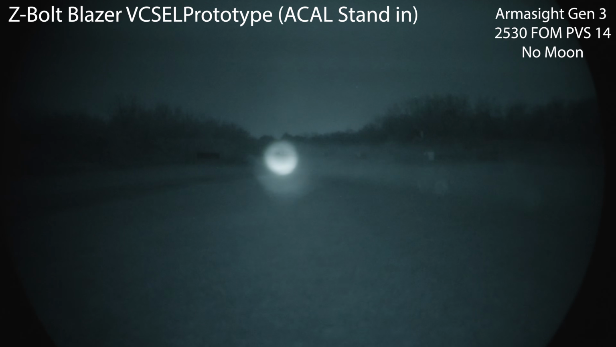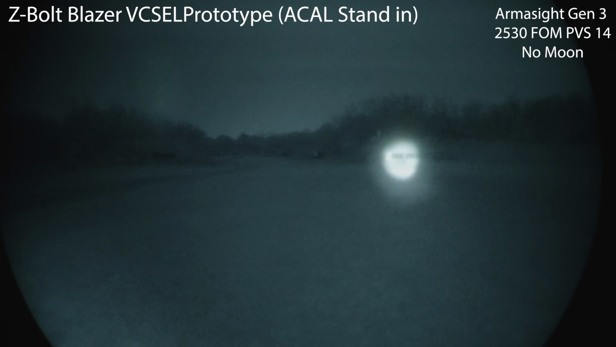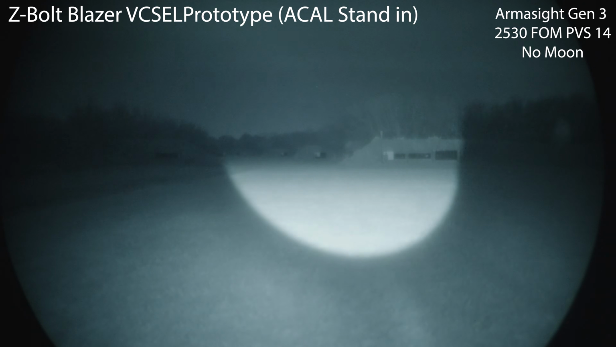Looks like there's a little bit of a dead spot there. Maybe that's what we can expect to be improved. But output wise, I mean, this thing is very bright and very clean.